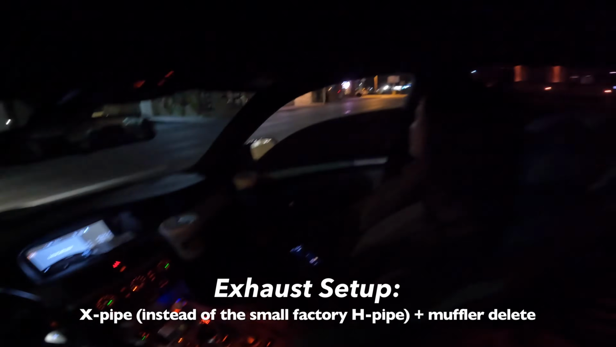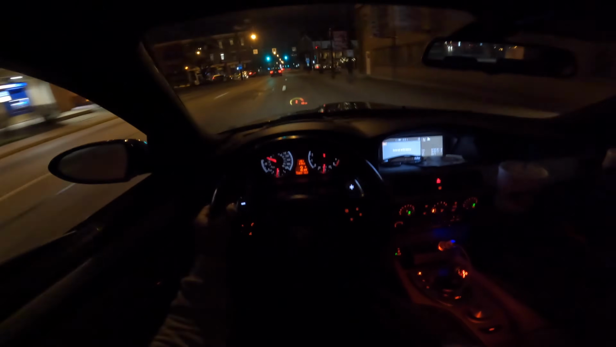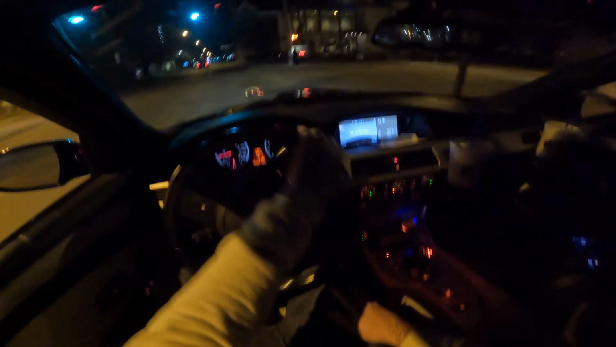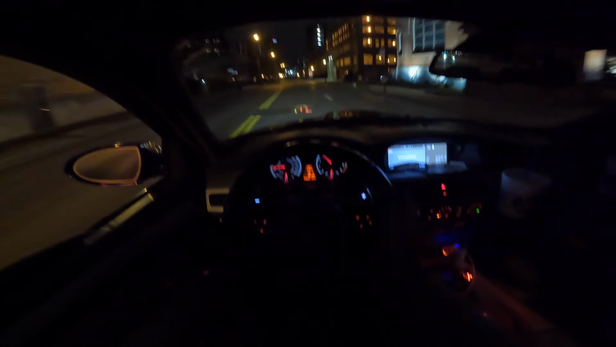But it's not windy tonight, so I don't think we should be worried. I'll roll the back windows down as well.